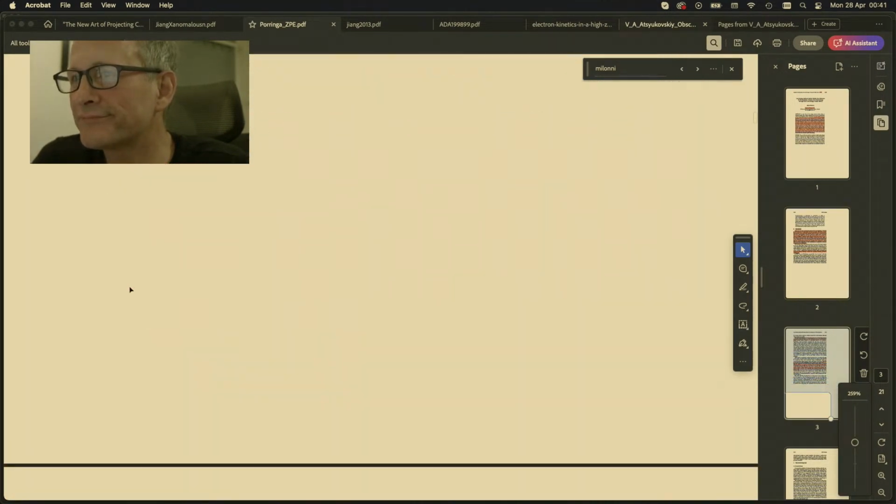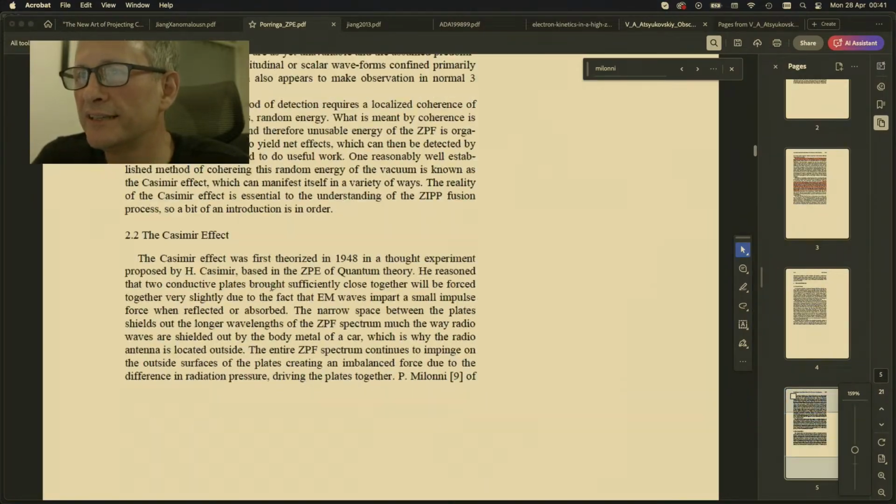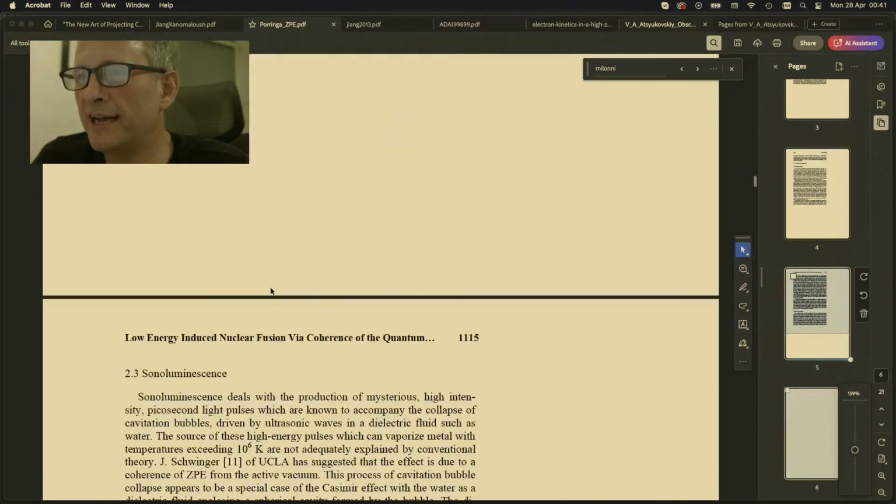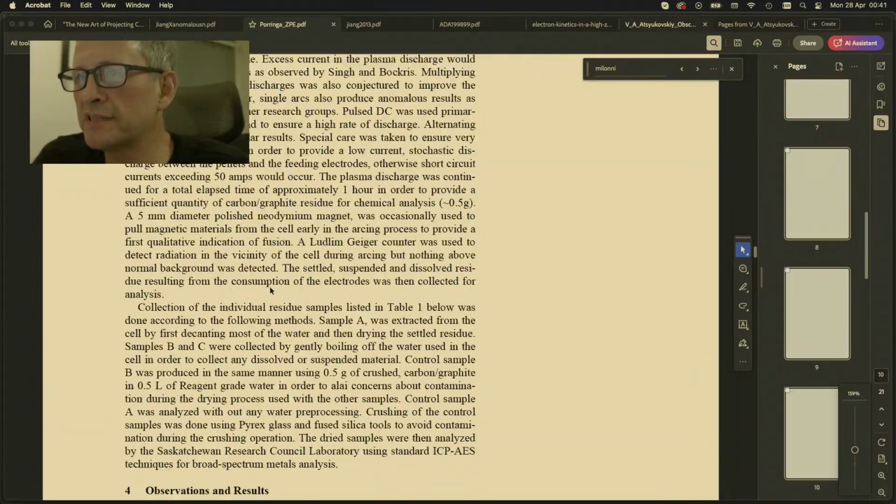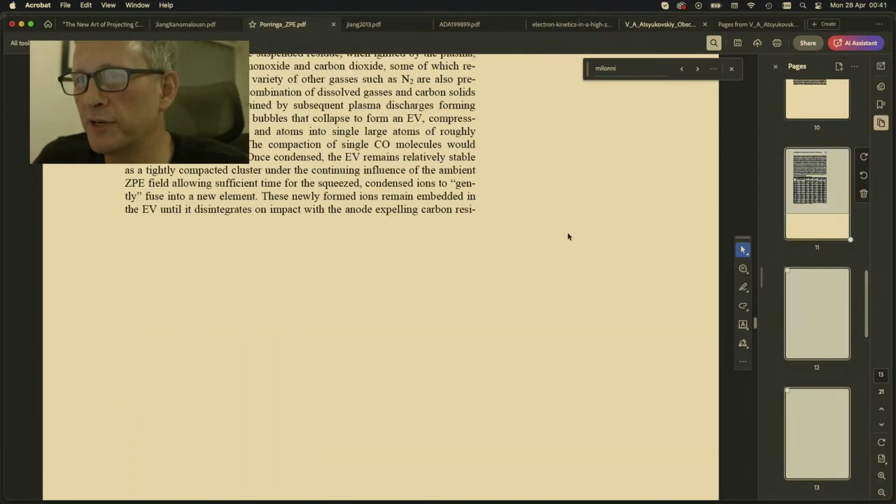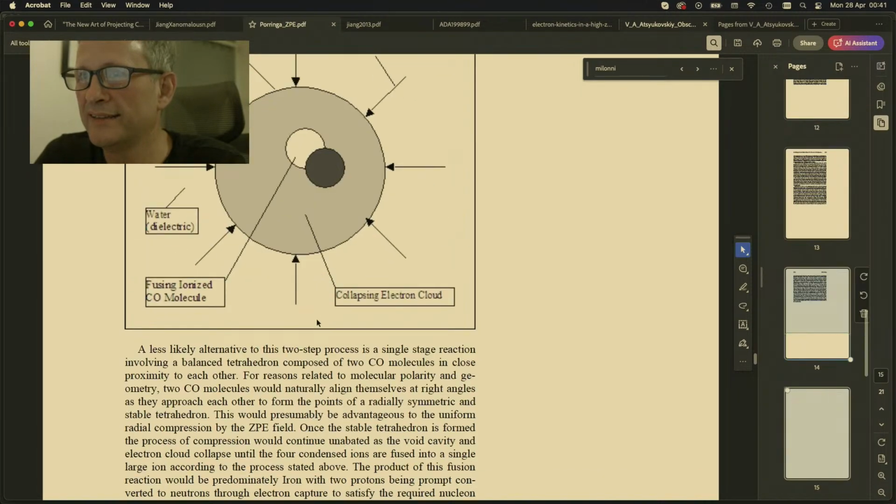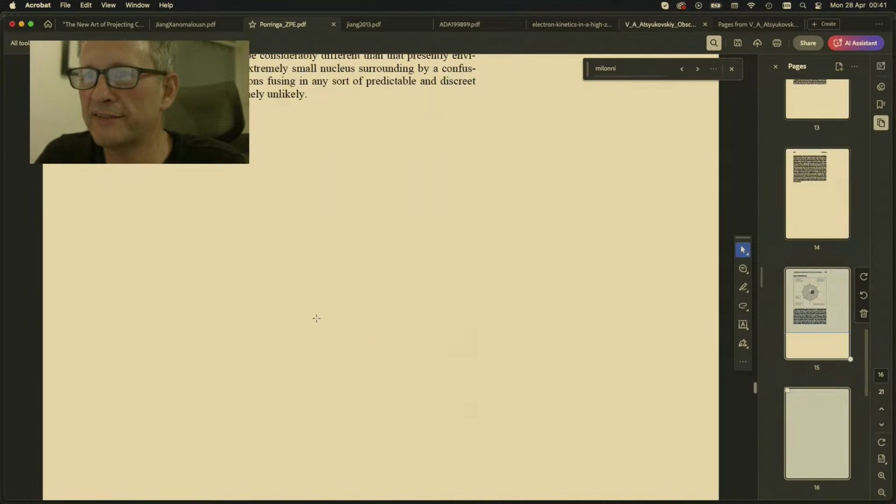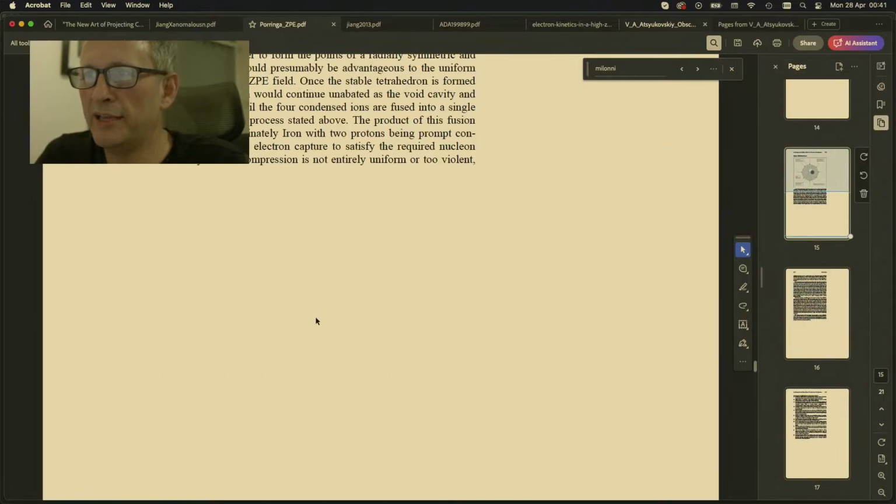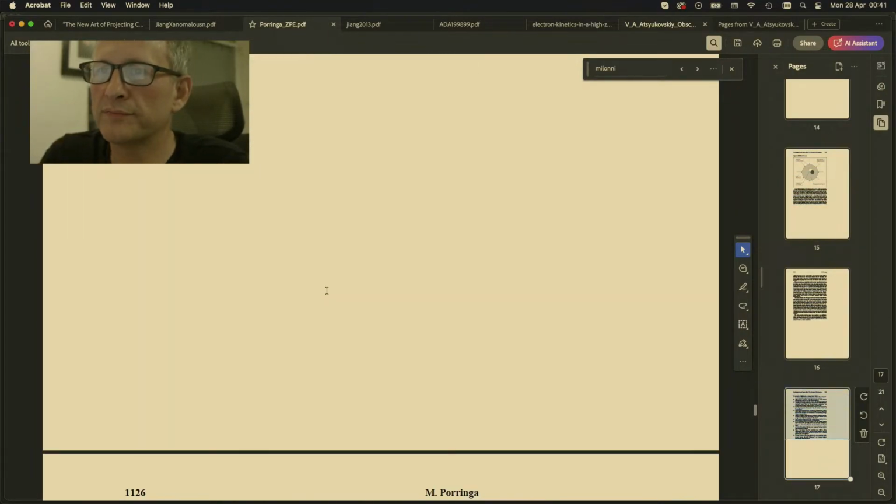Okay? And I will share these references. Okay? And this just focuses on the Casimir effect and Harold Puthoff's work and Ken Shoulders' work, and how this can lead to the understanding, and how transmutation is occurring, and where your different vacuum states are, and so forth.